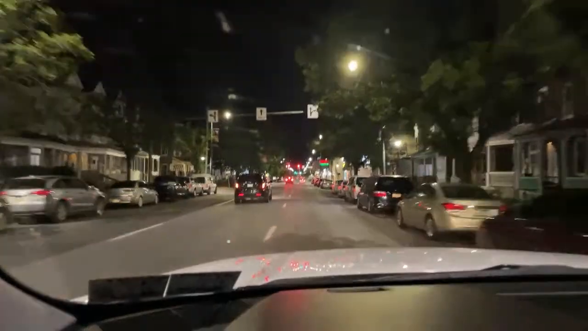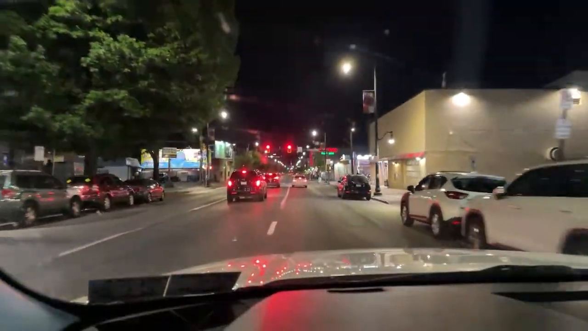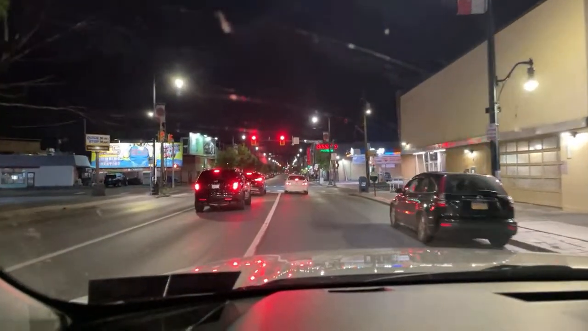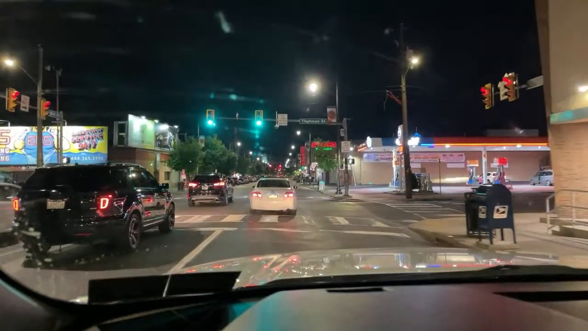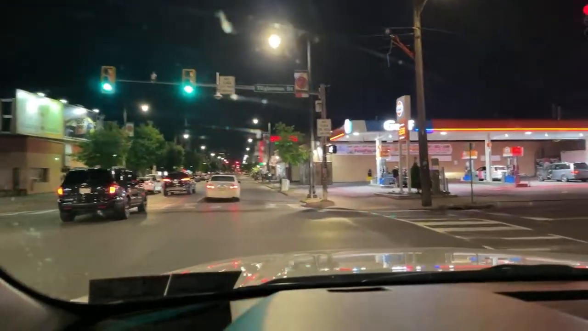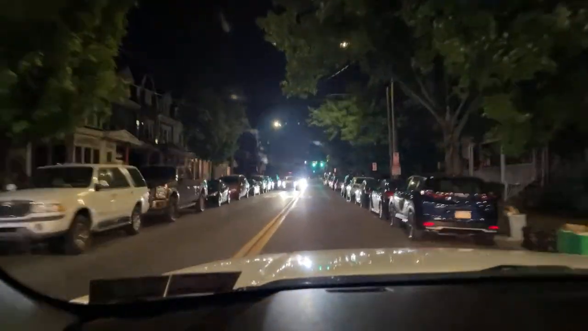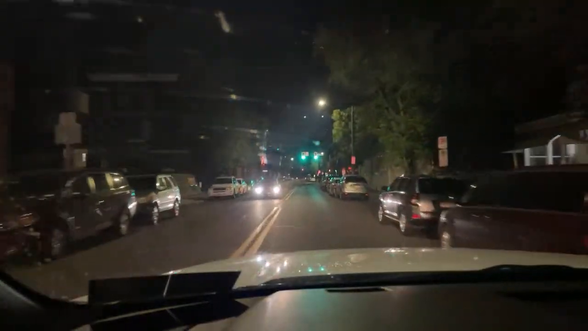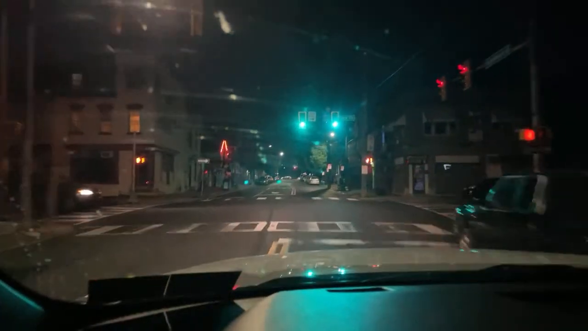Okay, looks like it quieted down here a little bit. I don't know, since I left the city, it looks like it got quieter. But let's see. I'm not getting the same vibe. Look, there's nobody on the streets in front of me. They're completely empty.